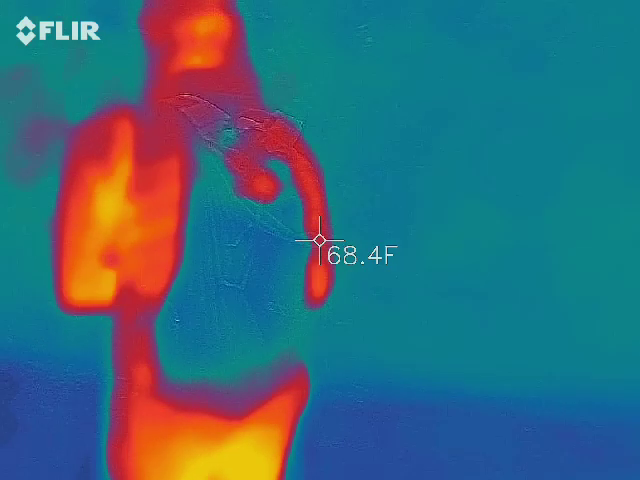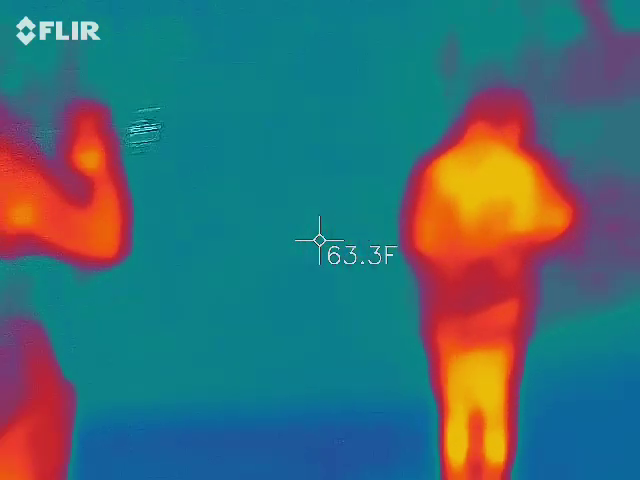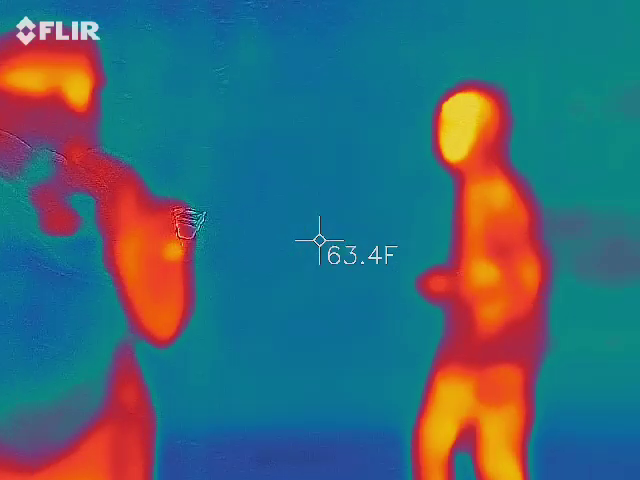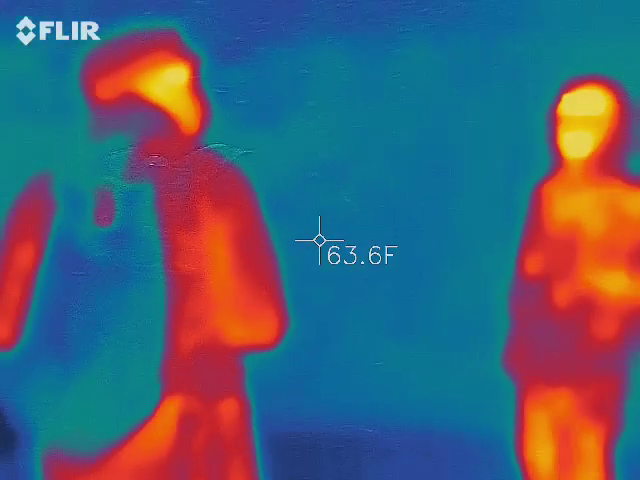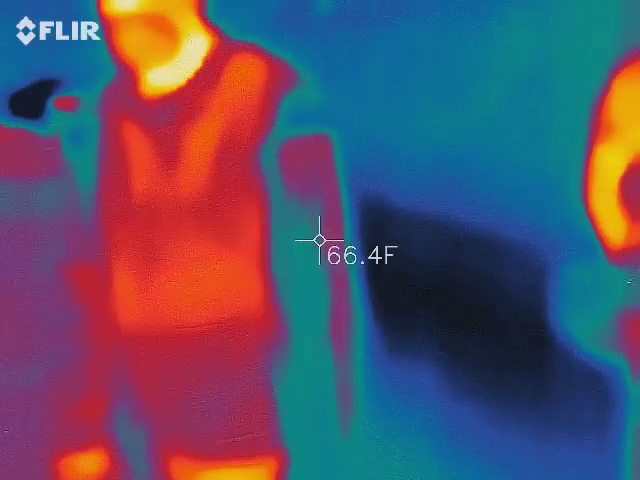What's behind this wall right here? Why are all the pictures parked? An attic? Generations of families. That was weird. That was really weird. It's like generations of families.